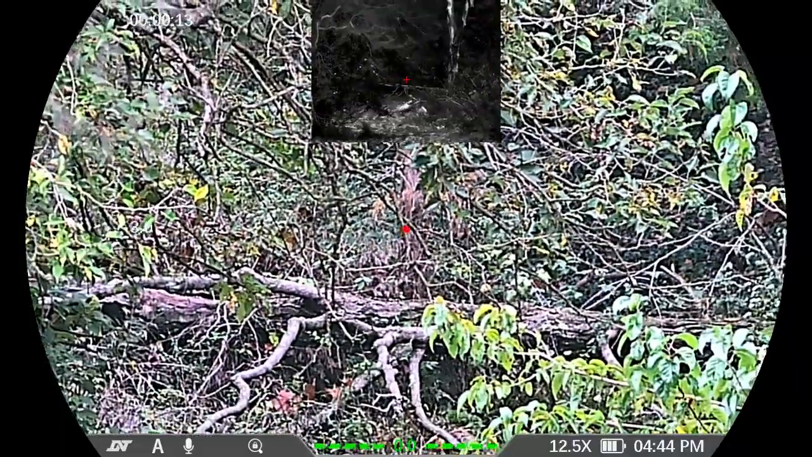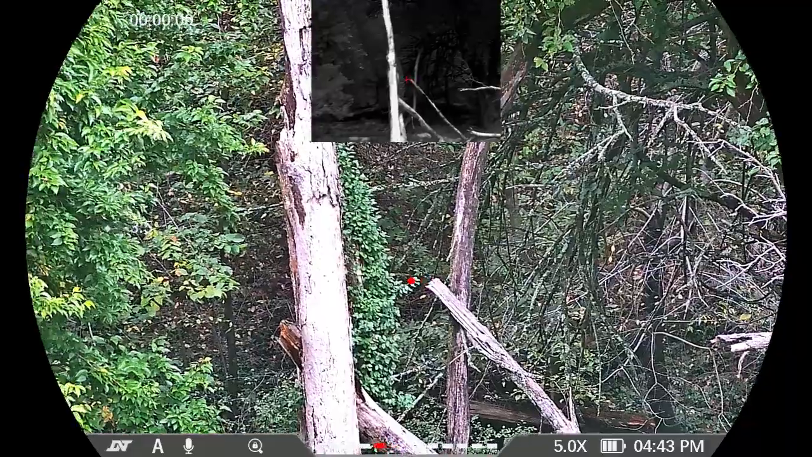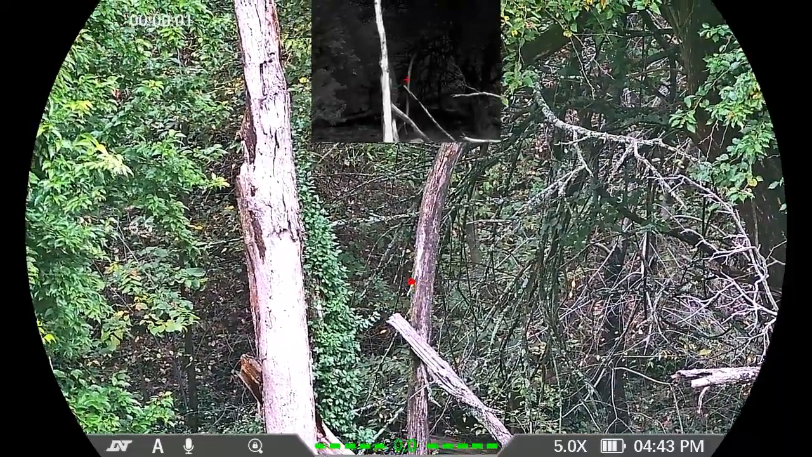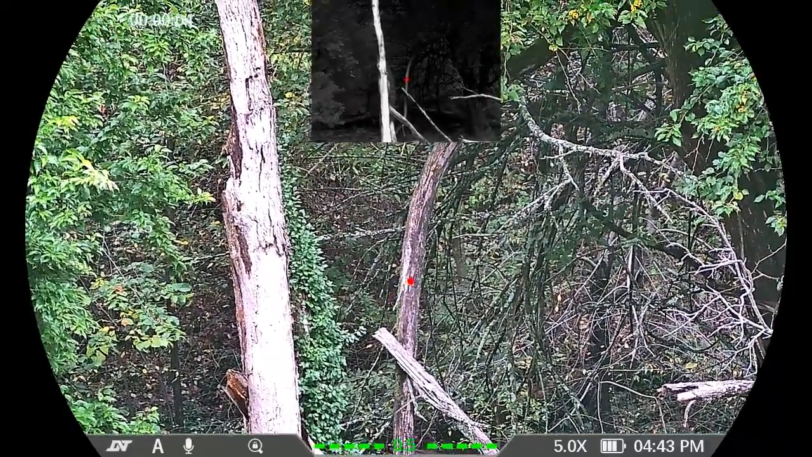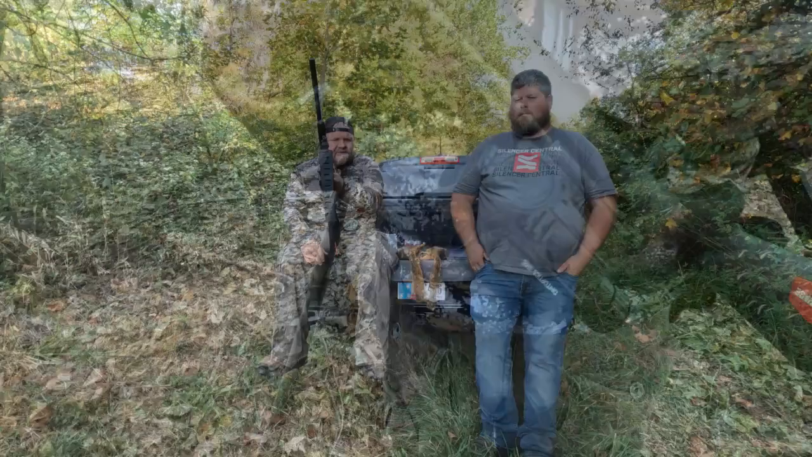A lot of times with these digital zooms, you get the pixelization or whatever. But it maintains the clarity as much as you zoom, and that's pretty nice. I want to get some up close kill shots on here.